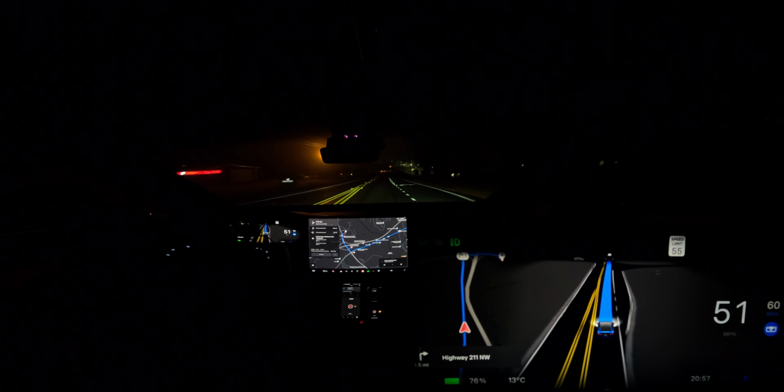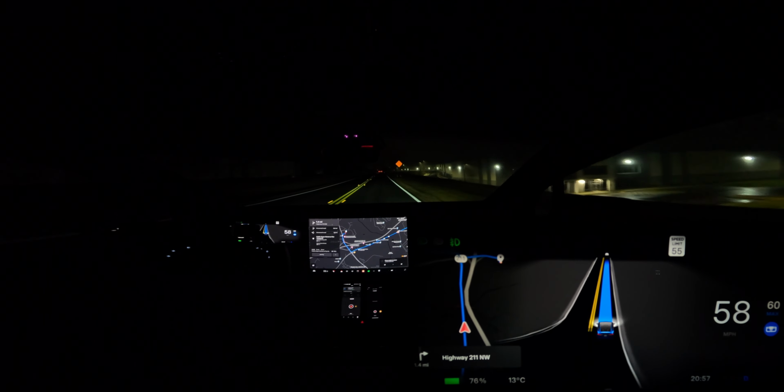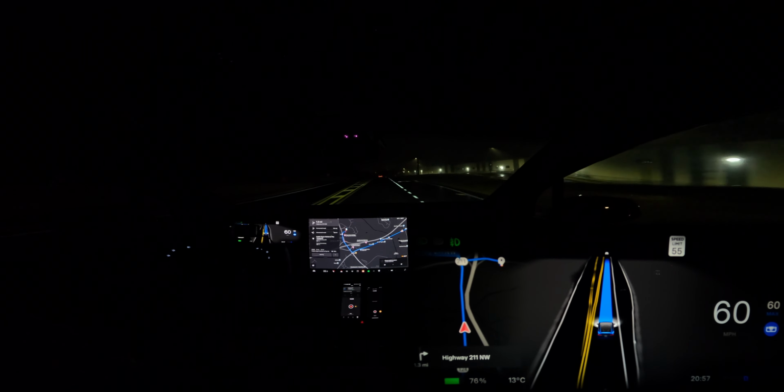Here again, there was an indication to go into this right turning lane. So the lane drifting is bad in the dark as well.